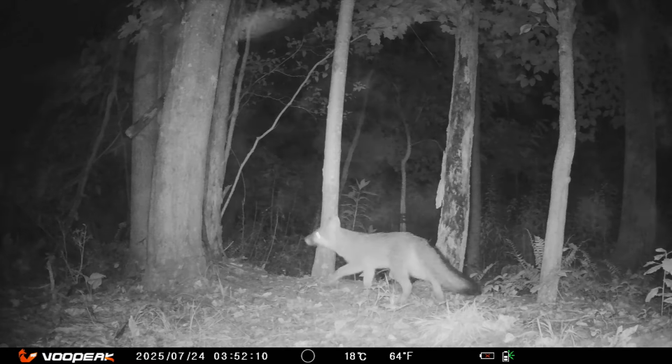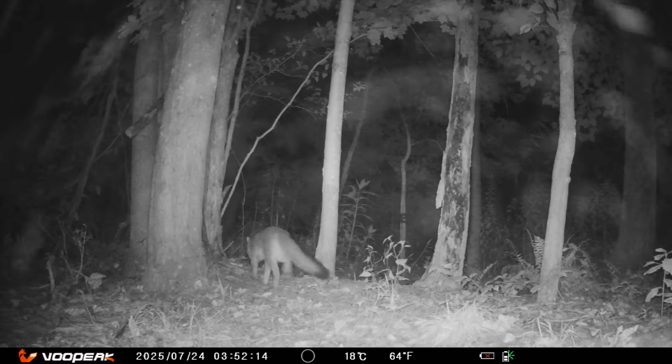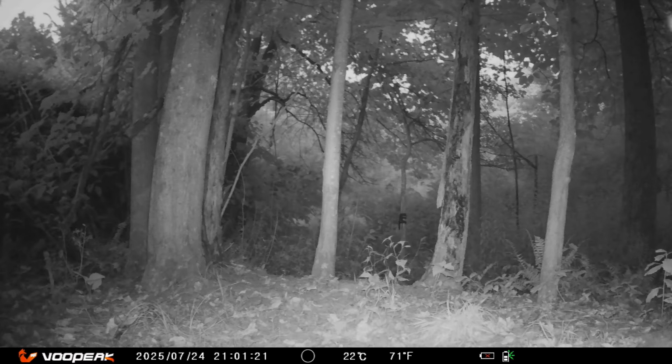Foxes don't stay long. He trots like he owns the woods. I bet he does a lot of walking through the night. It's probably a moth in the woods, but it sure does look strange on the camera.